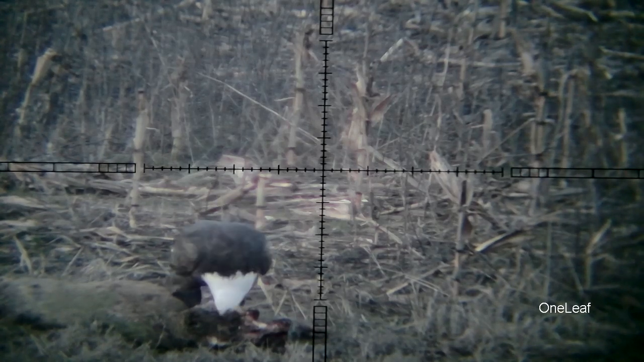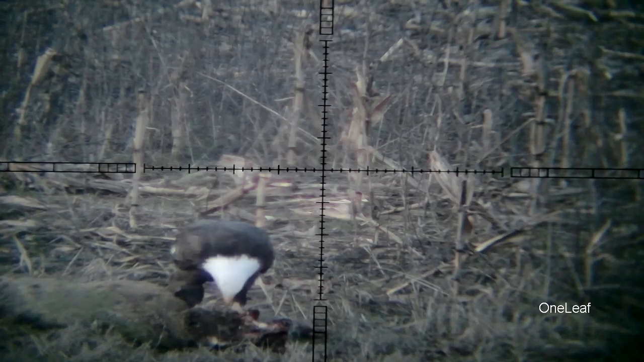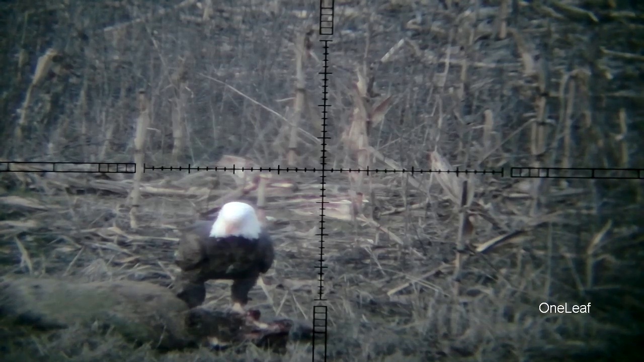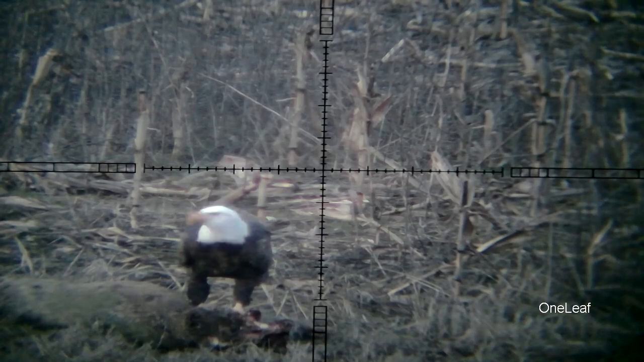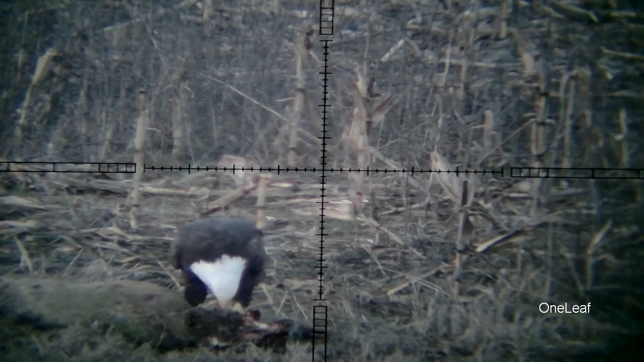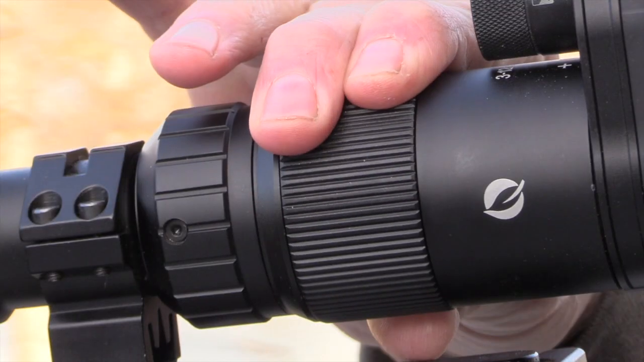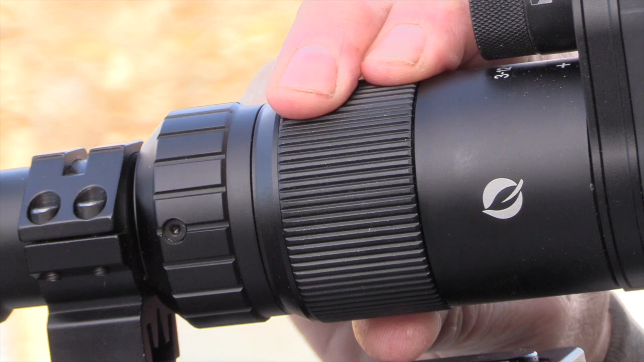Now the eagle, he's a little bit out of focus. I got the reticle adjusted. Fine-tuning this for perfect focus takes a little bit of time, but in a hunting situation, most of that's not going to matter if you're just trying to get on target and hit your target. So there's one other adjustment I can make to fine-tune that, and that's the diopter adjustment on the rapid fire scope itself.